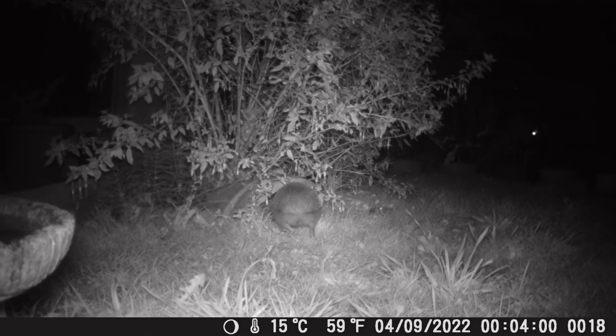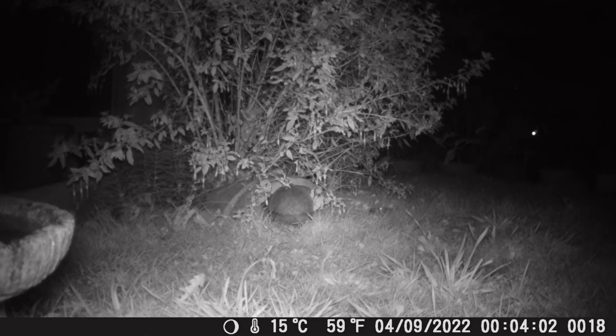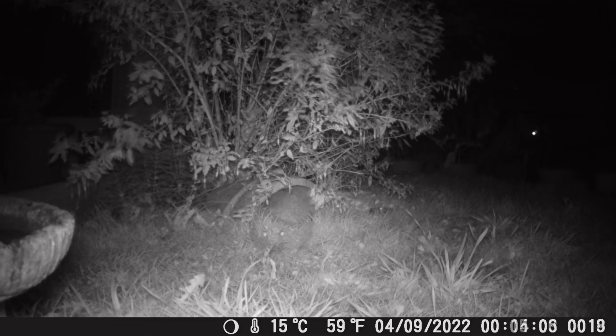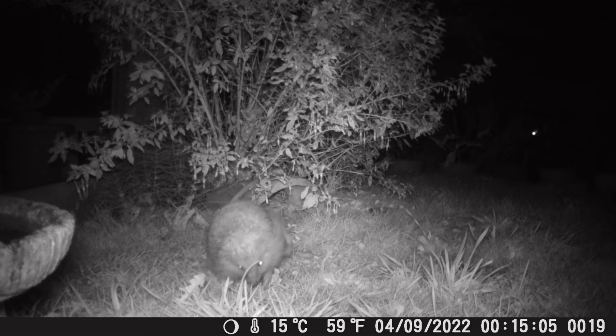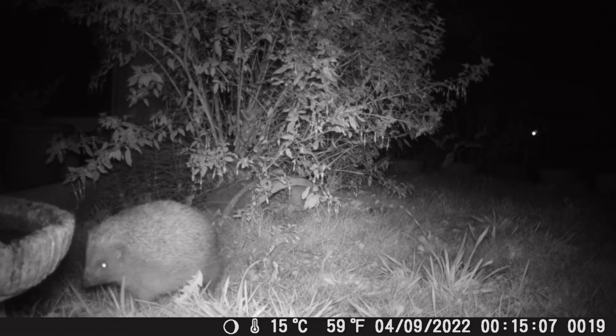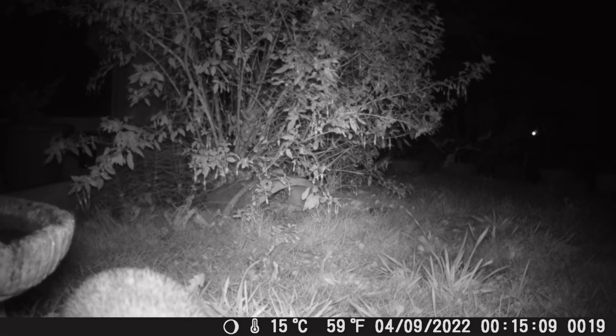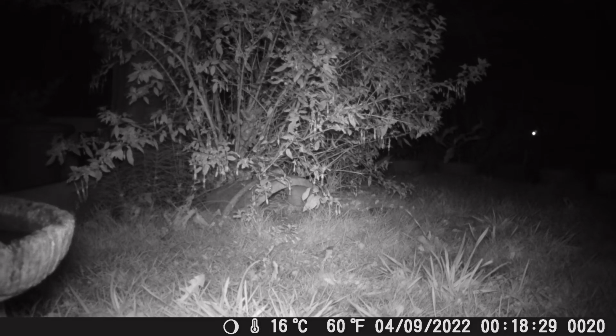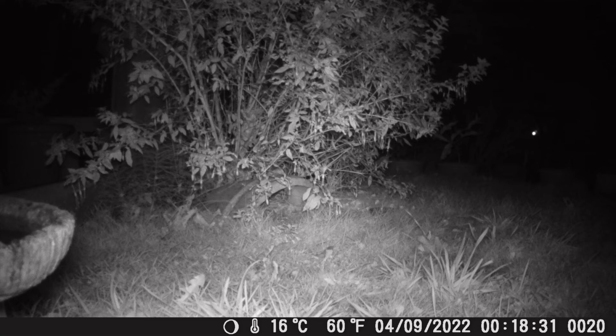So it's gone midnight and there's still no sign of anything except hedgehogs. The bowl seems to be quite happily tucked away and no sign of anything moving it. That is until about 18 minutes past midnight, when suddenly I managed to get this bit of footage, which was pretty cool.